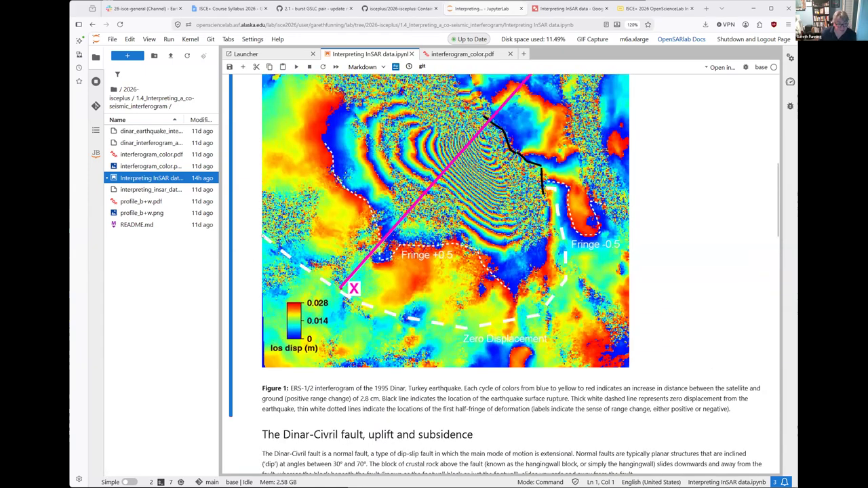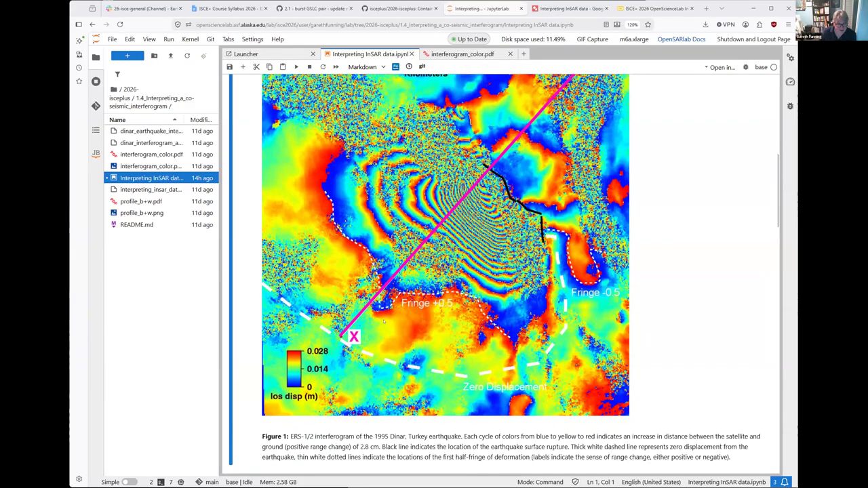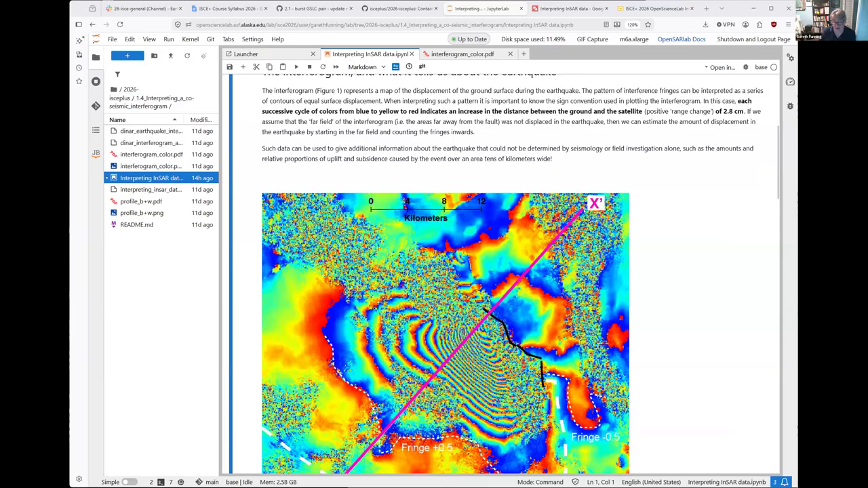Right down here, I'm given a 0 level for this side of the fault, where I actually count half a fringe from 0 to the first proper fringe. So if you apply that logic, maybe this is also shifted by half a fringe.